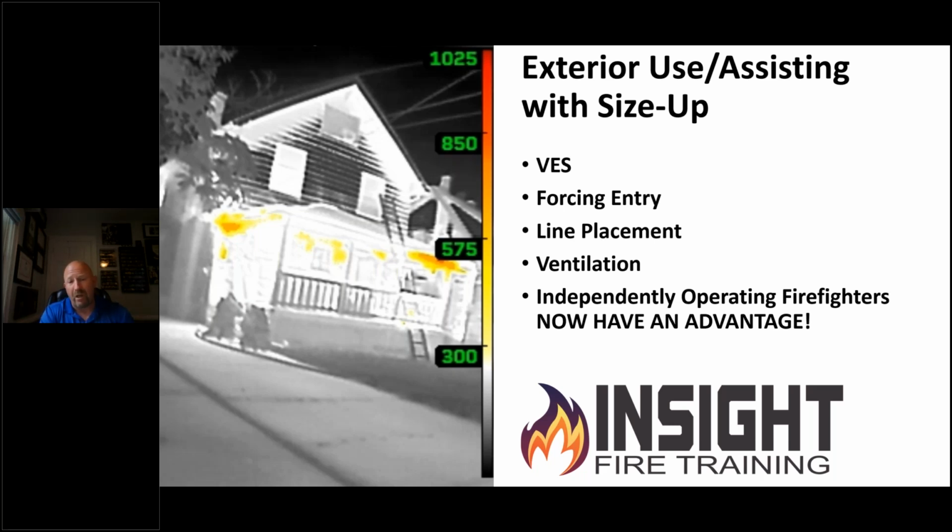We can use it for ventilation purposes to identify hot areas where you need to take the window or cut the roof. And now you're independently operating firefighters, which nobody wants to talk about. That in America, there are singular firefighters, operating by themselves today somewhere in the US, who now have an advantage. They have a device that gives them clarity and helps them do their job better, and they deserve that.